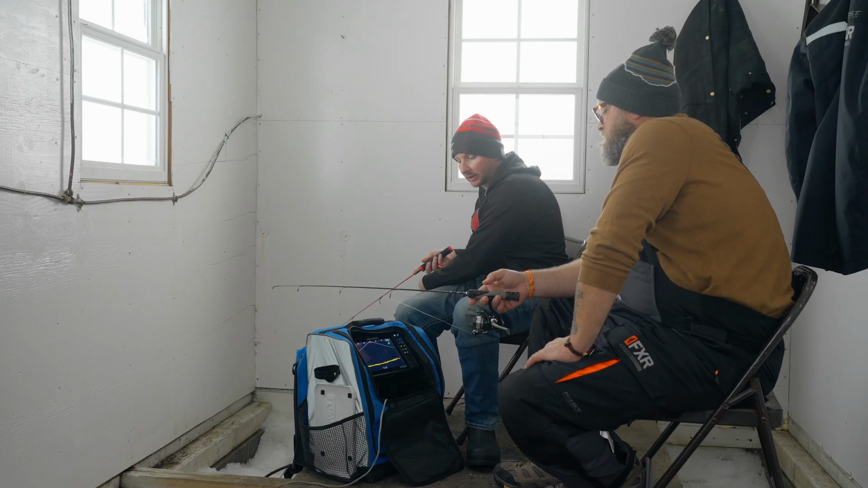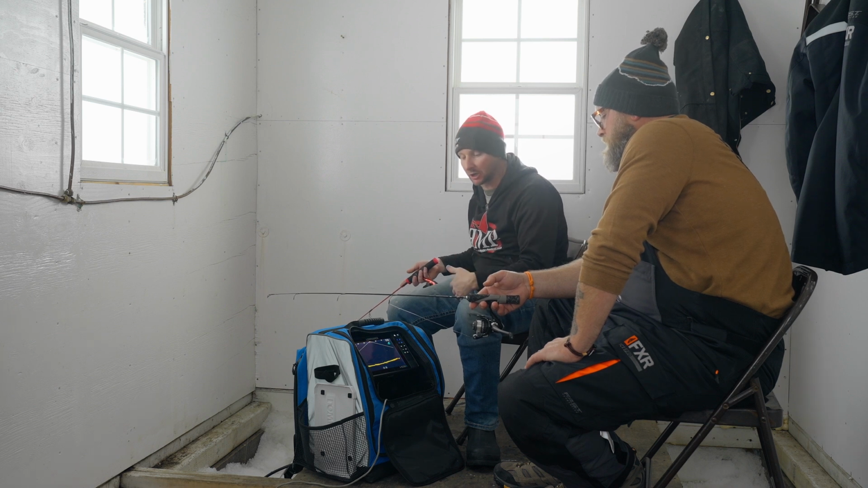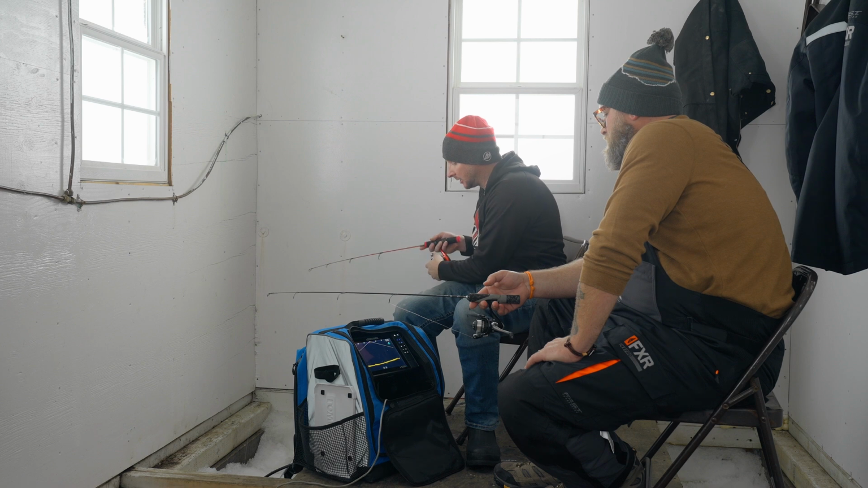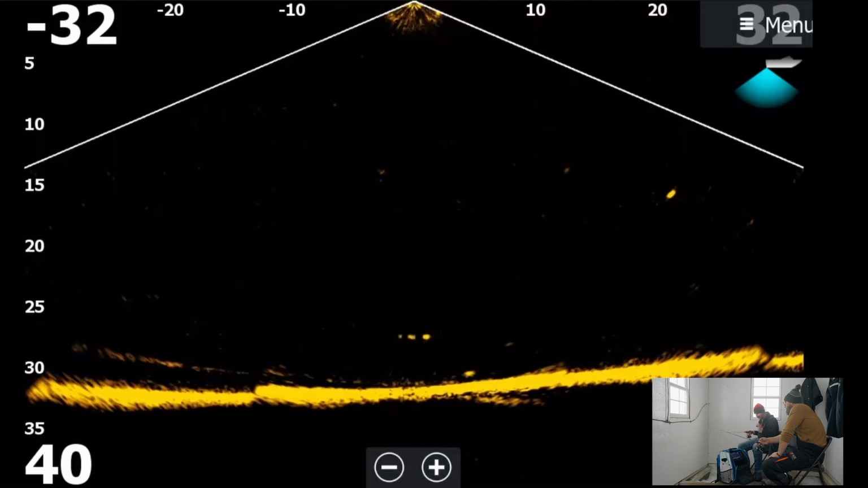I definitely think there's an enhancement here, a step up from the Active Target 1 for sure. We've got a video coming where we'll show some side-by-side comparison of Active Target 2 versus Active Target 1. You can see me jigging up and down. That lag that Lowrance has always kind of had, it's still there. There's just a slight delay right there.